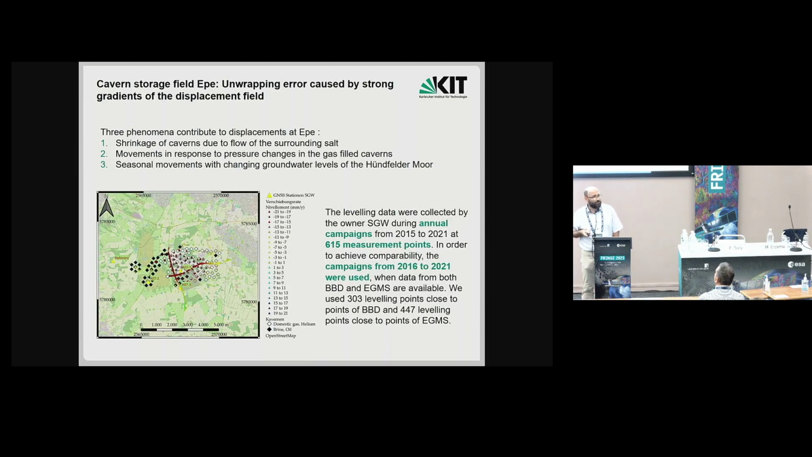And here we have a complex displacement, which is a superposition of a subsidence caused by shrinking of the caverns because the salt flows. And there are also movements in response to pressure changes in the gas-filled caverns. And also there is some seasonal movement because of changing groundwater levels. So the leveling data comprise more than 600 points, and yearly campaigns between 2016 and 2021 could be used.